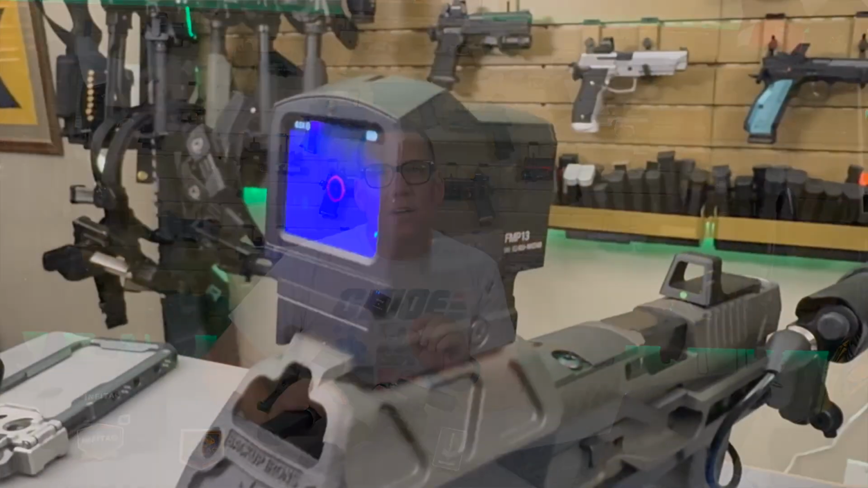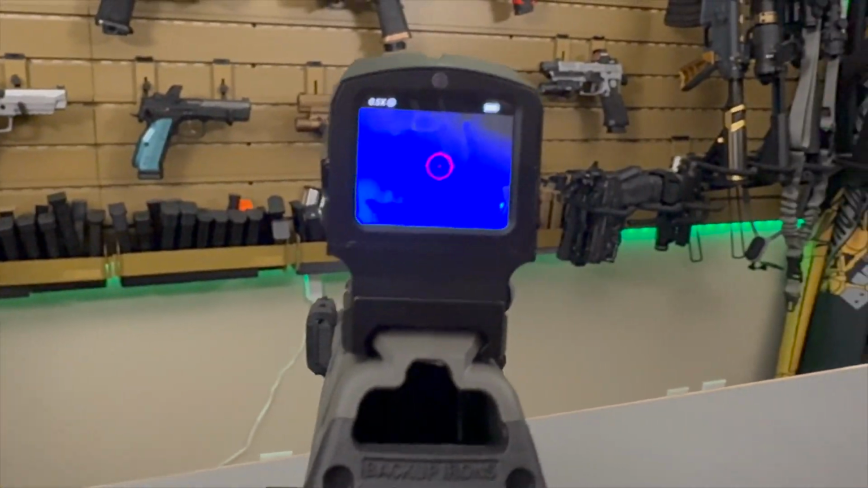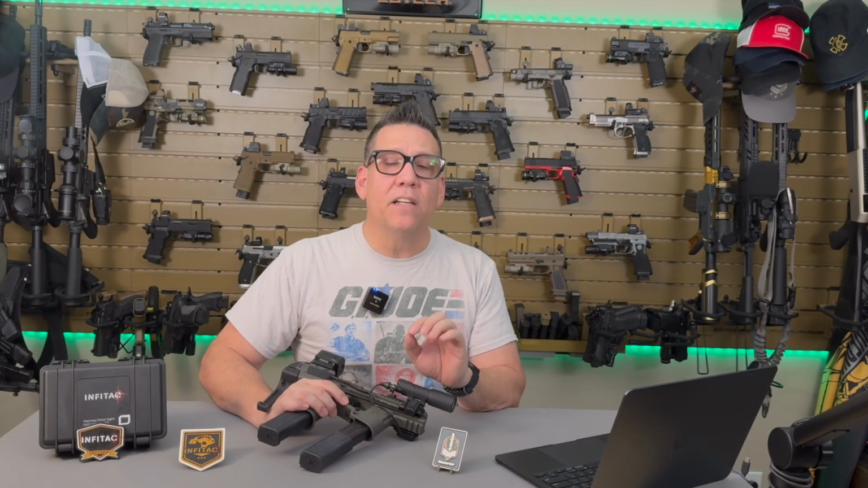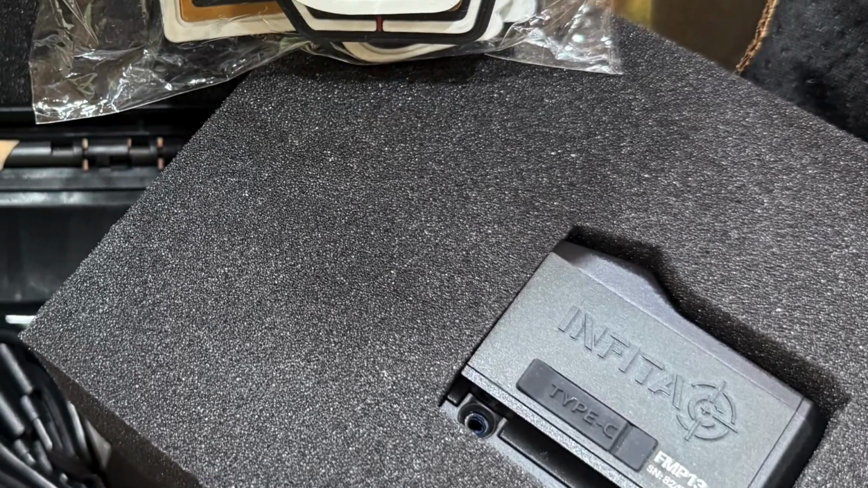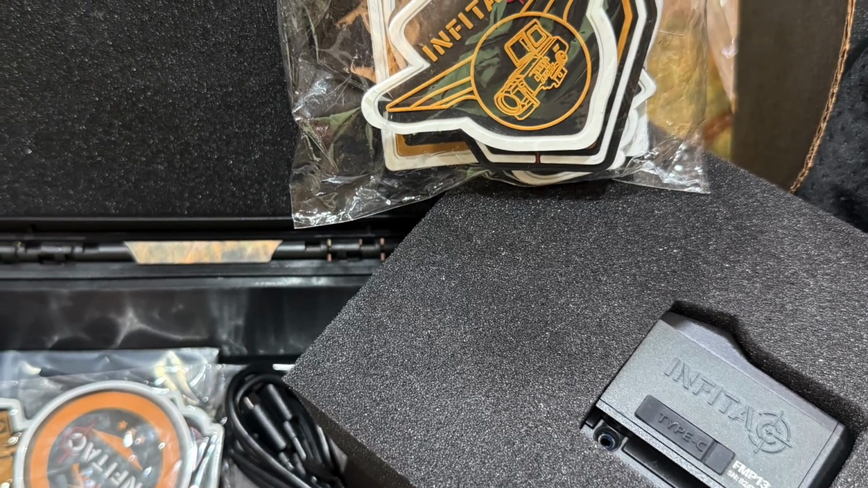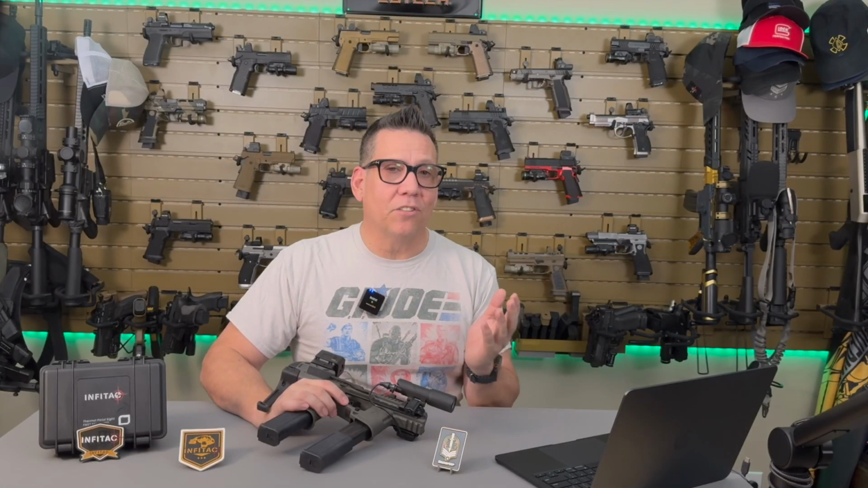The 13mm f1 lens gives you a solid field of view, and the 1.4-inch display with its 360 by 300 resolution provides crisp visuals of whatever you're aiming at. Out of the box, my first impression was that this is a very purpose-driven optic. This isn't your casual red dot. It's for people who need thermal capabilities, whether that's for tactical, hunting, or special considerations.